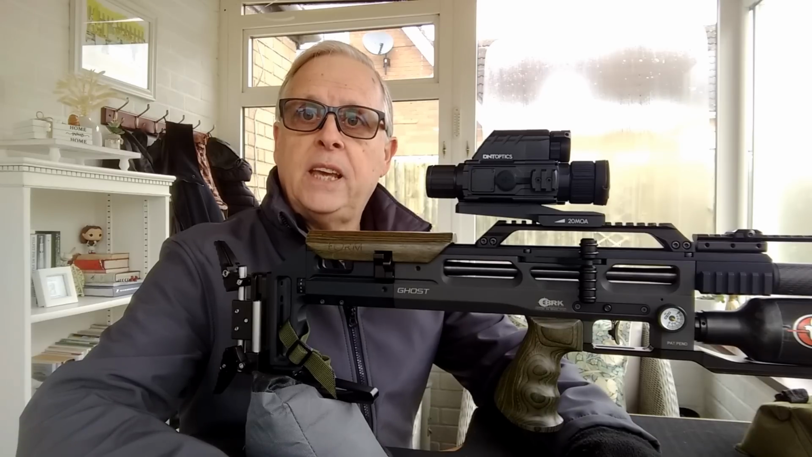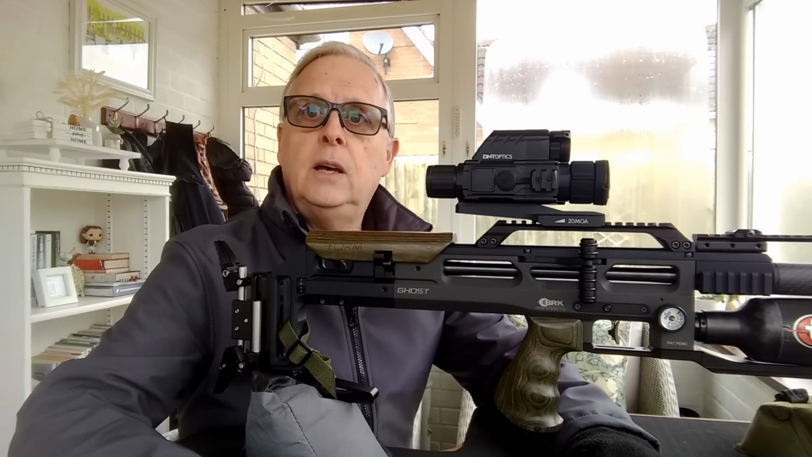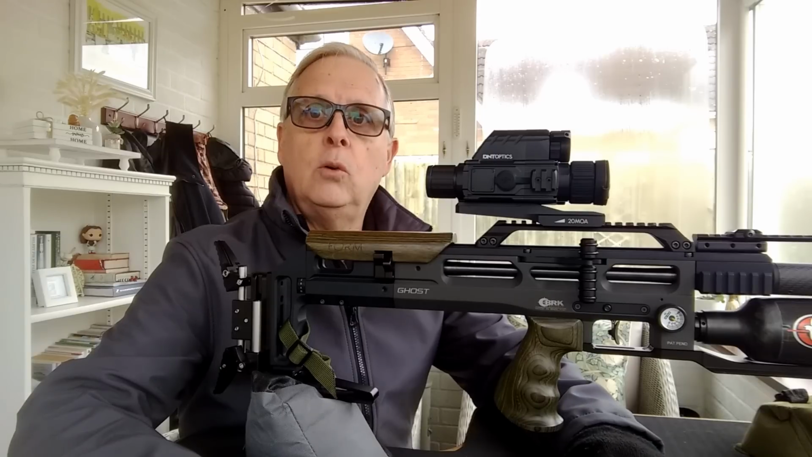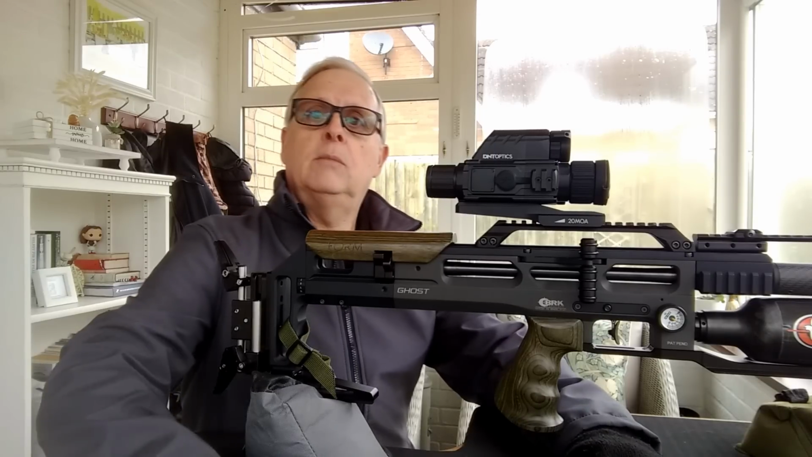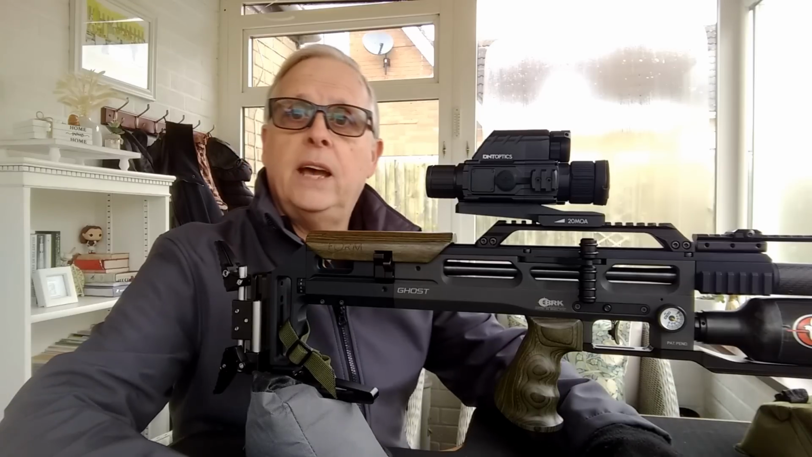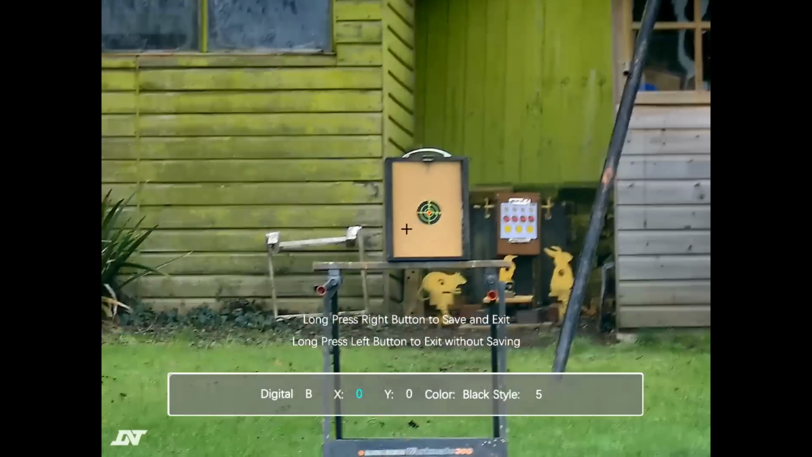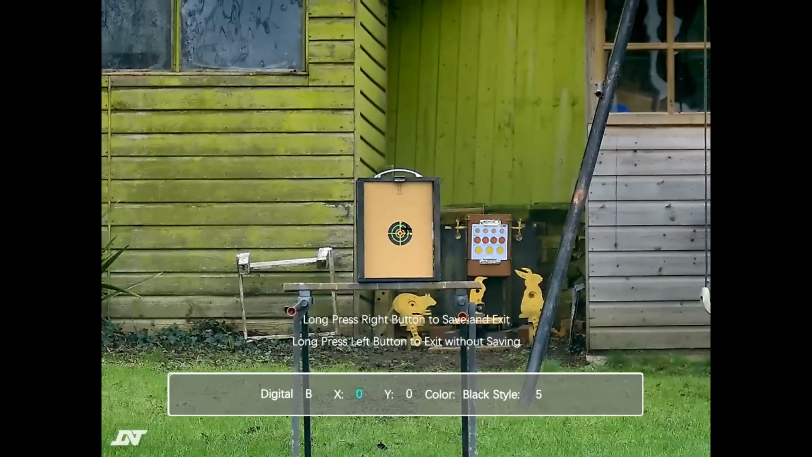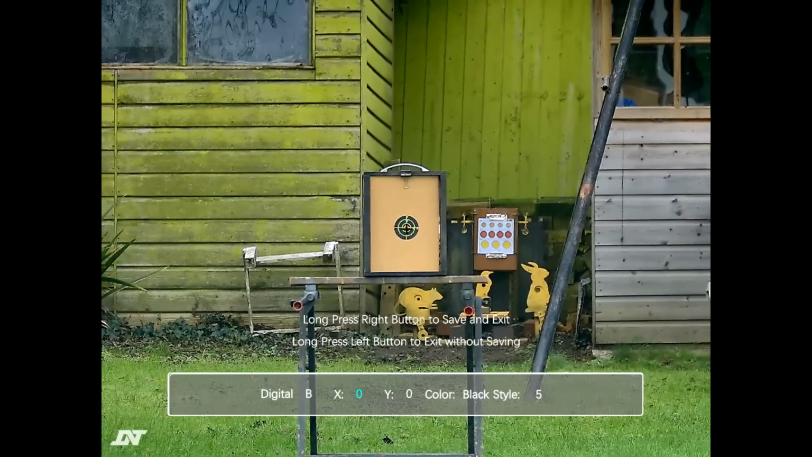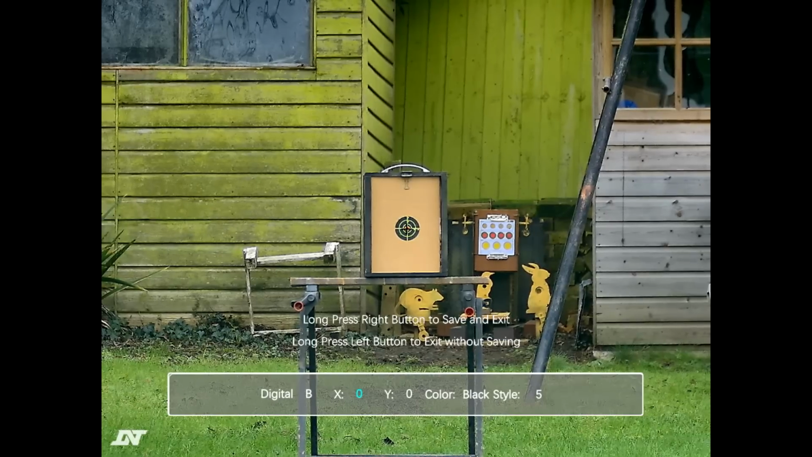Okay, now it's time to check out how the zero function works. So you can see I've put the scope on the pick rail on my BRK Ghost. I must say, looks pretty tidy there. Set a target out 25 yards and we'll have a look, see how it works. Okay, so we're in the zeroing section of the menu then, and I'm going to aim at the red ball and take a shot.